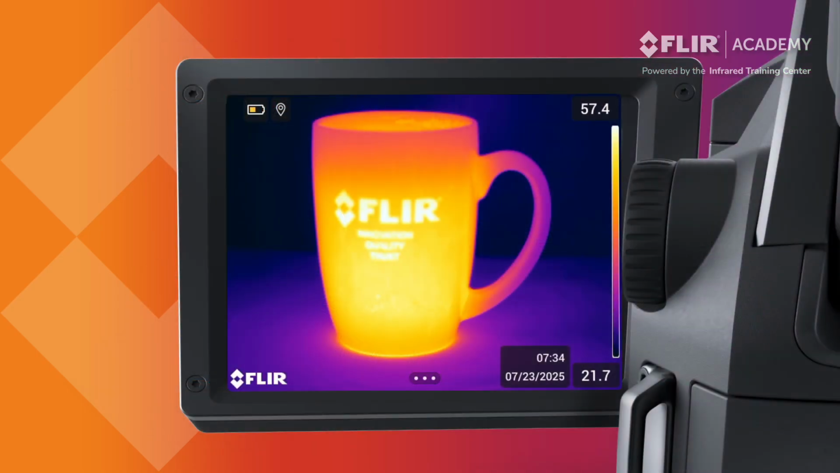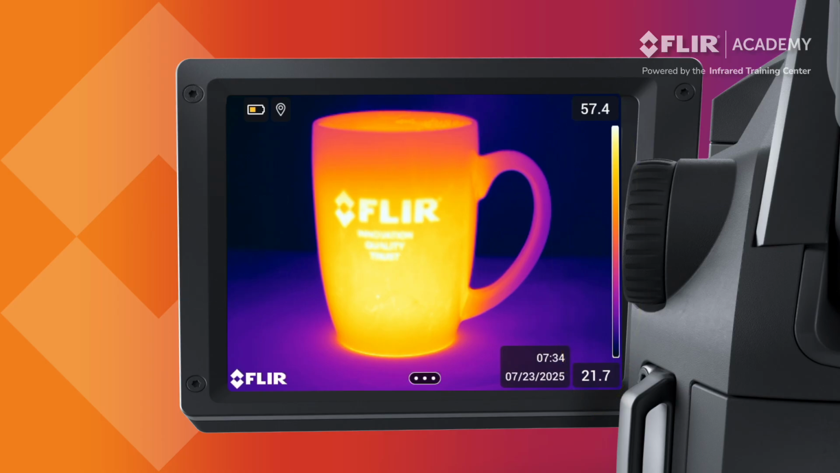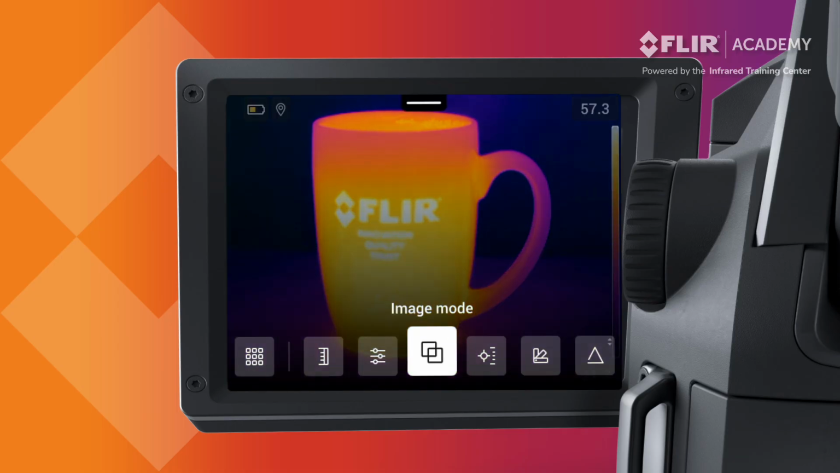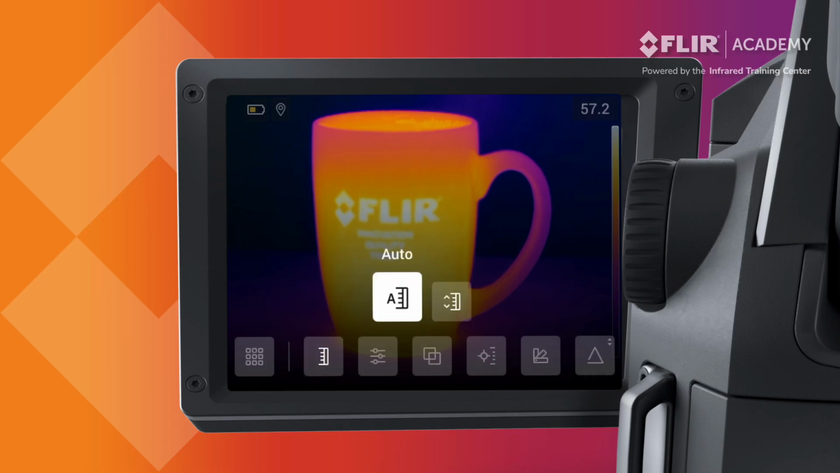Thermal tuning is the process of changing the temperature scale in the camera. This is called adjusting span and level. Modifying the scale changes the brightness and contrast of the thermal image, helping you better identify gas leaks. Whether you are in camera, video, or time-lapse mode, the option for temperature scale is available from the main menu. This is where you can switch between automatic or manual adjustment mode to thermally tune the image.